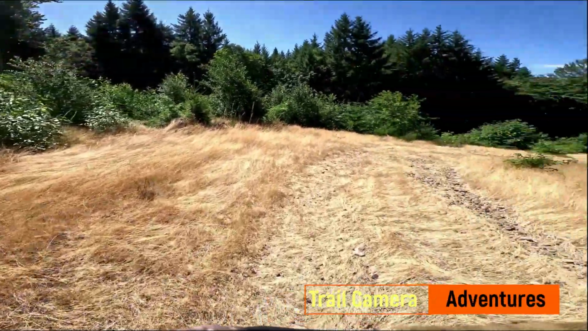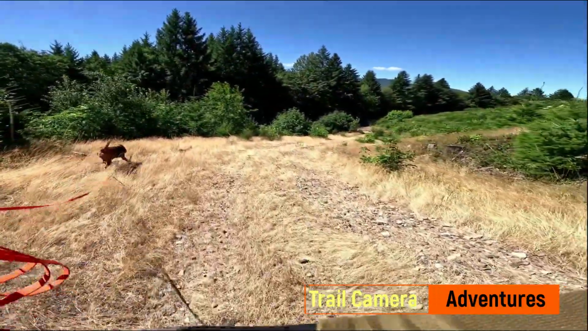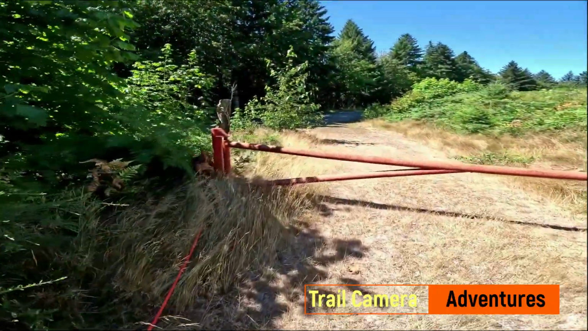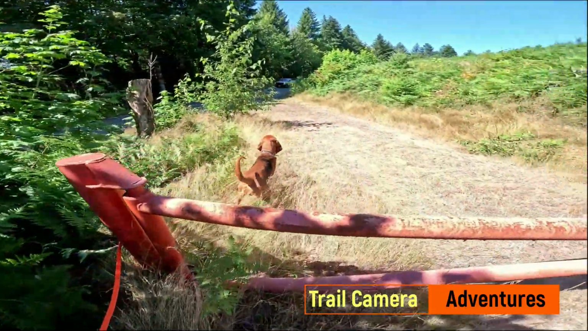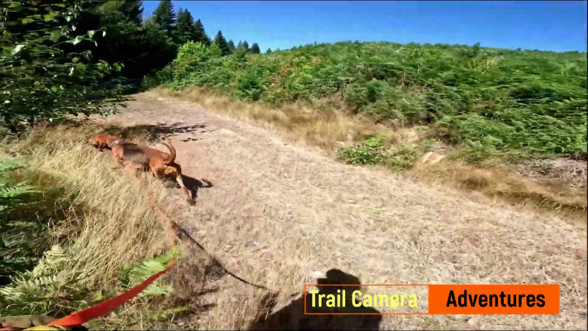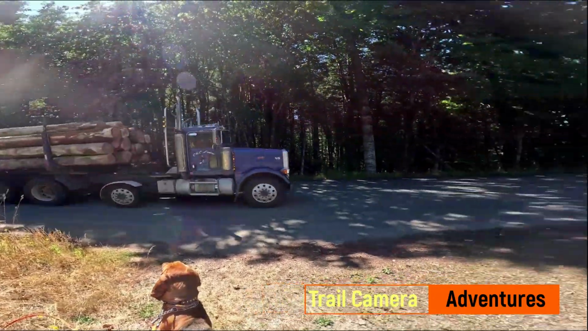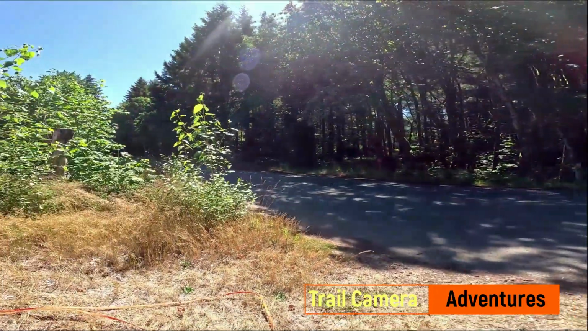Whoop, potty time, huh? All right, back to the main road. Let's see if she makes me go under or she goes through the man portion. Look how smart my hound is. She is a smart girl. Nobody likes ducking through gates. So tell me we're in the Pacific Northwest without telling me we're in the Pacific Northwest. Yep.